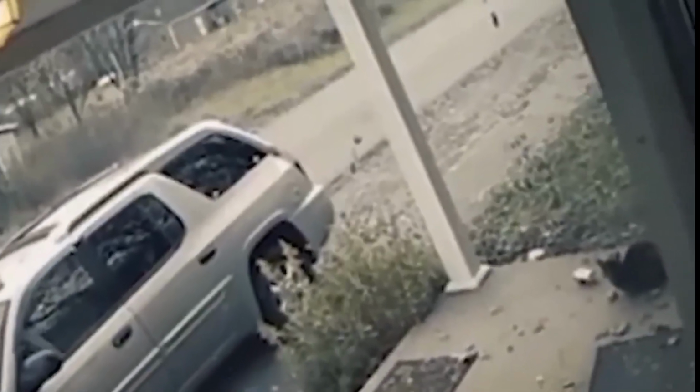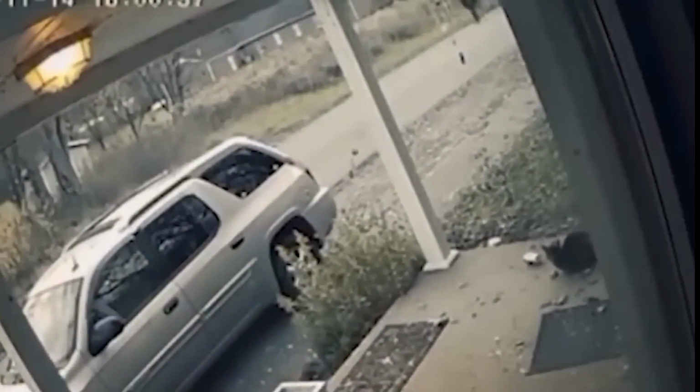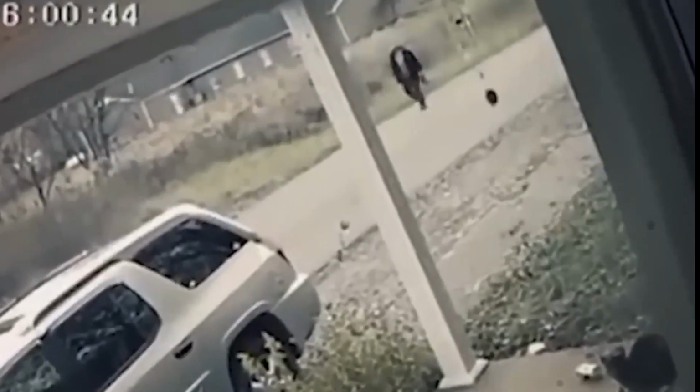This video comes from the Philippines and was captured by a home security camera. In the video, we can see a person walking by while carrying something in their hand. However, there's something really unusual about this figure. It appears to have no head. When we zoom in on the video, it becomes clear that this person is indeed headless, yet they are walking casually as if nothing is wrong.